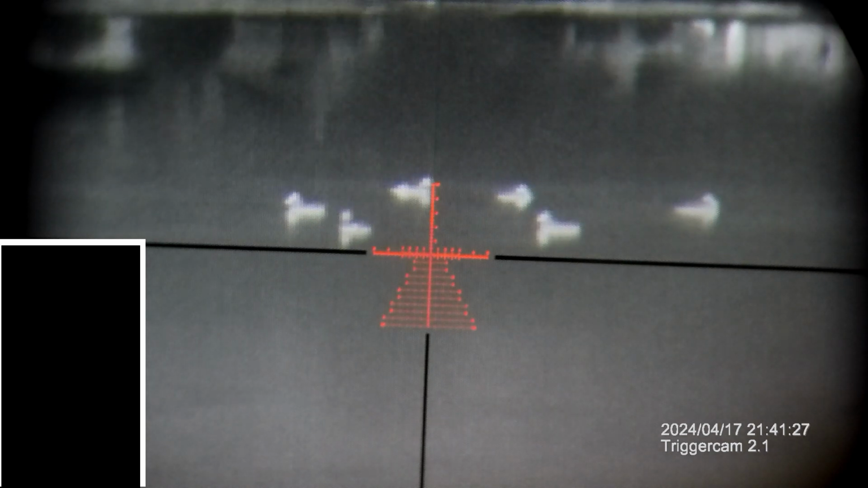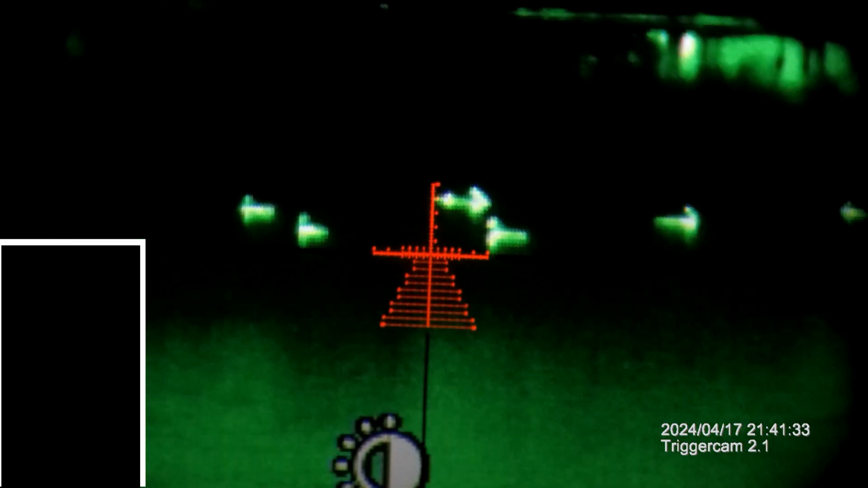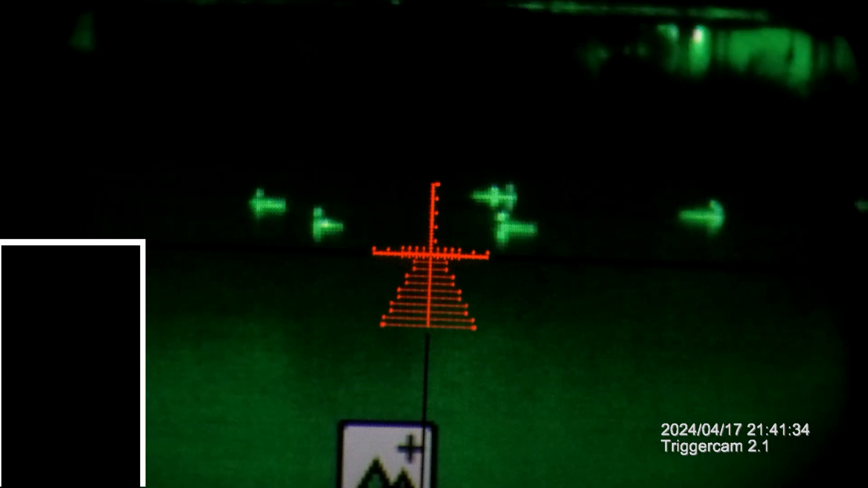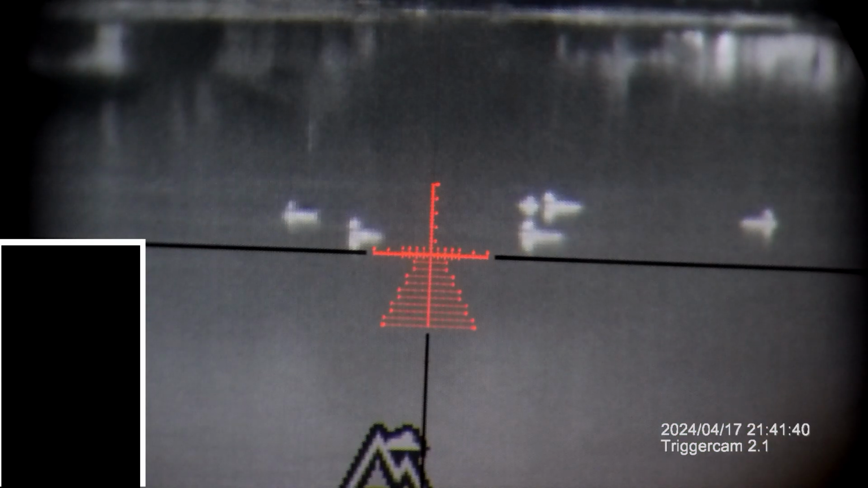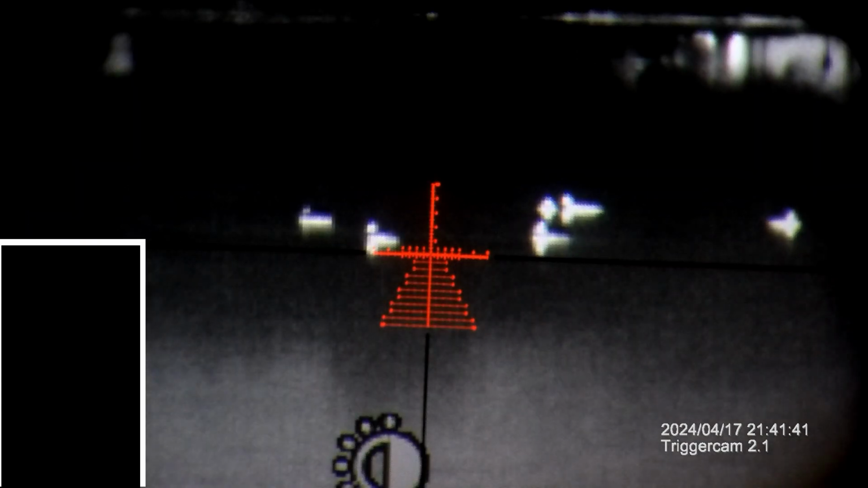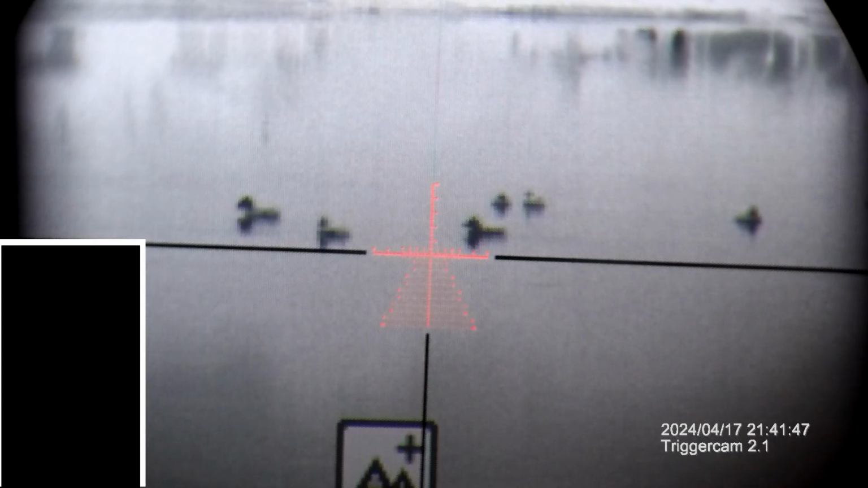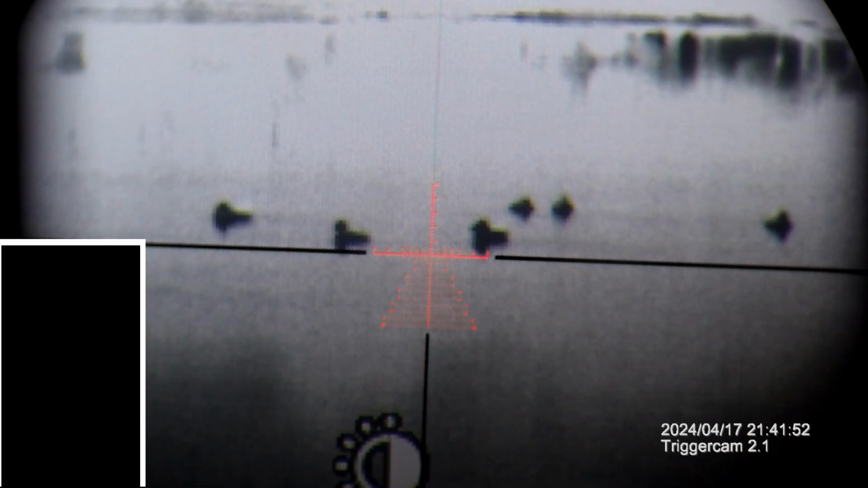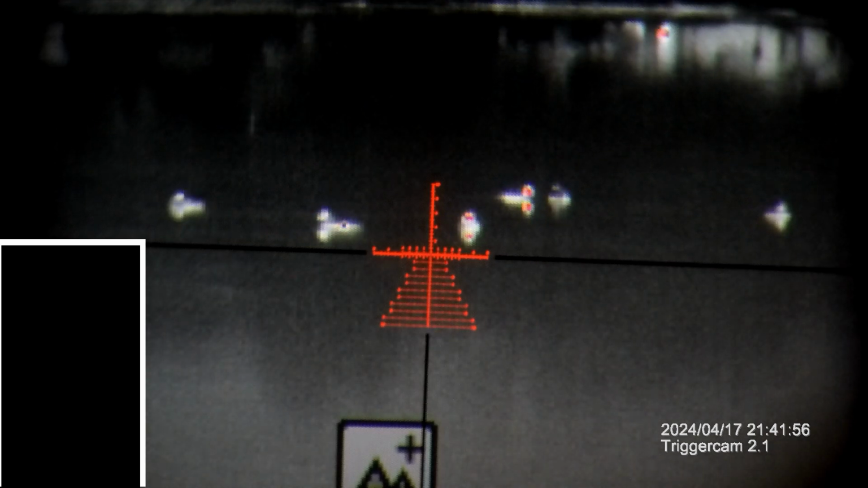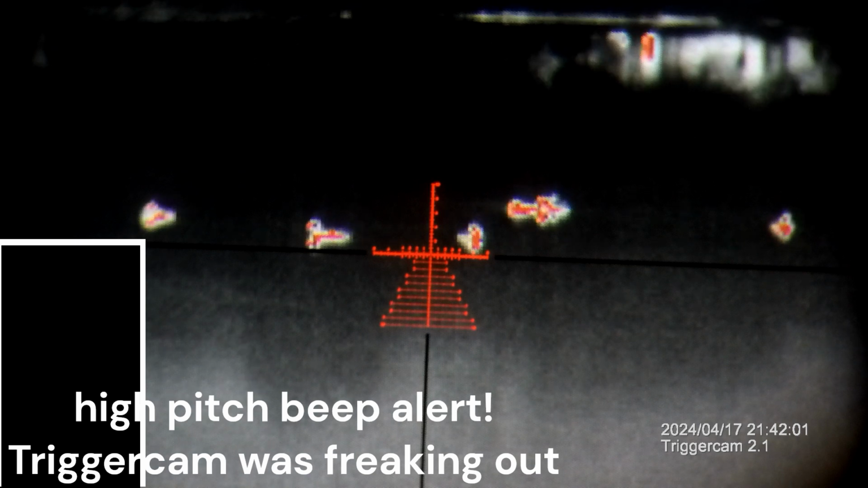Now we're just going to continue to pan. So we got all these ducks. Go through some color palettes. Green with its subsets. White with its subsets. Black with its subsets. And red with its subsets.